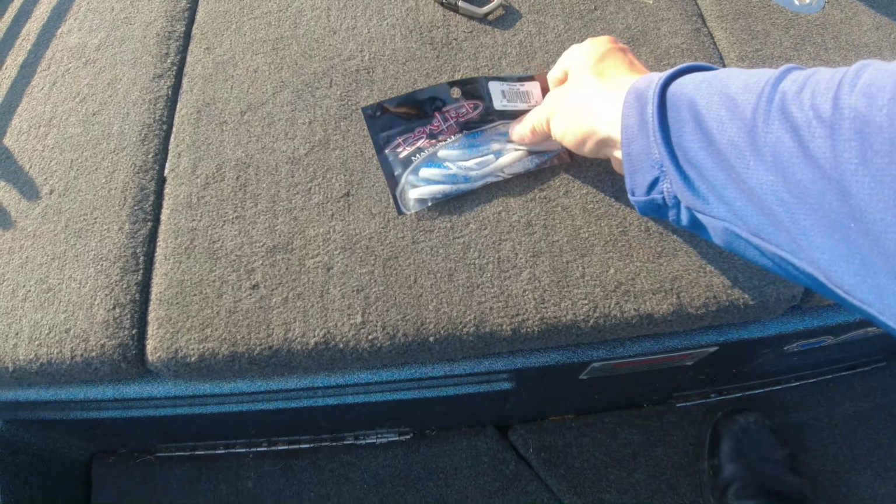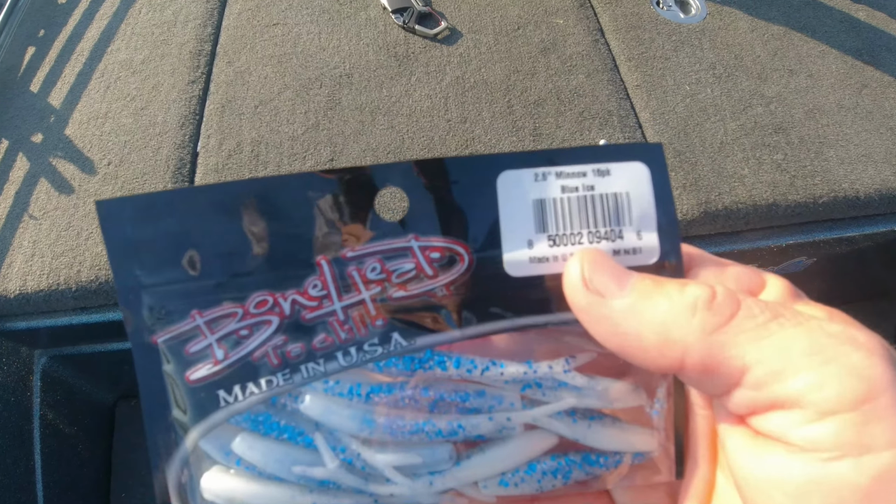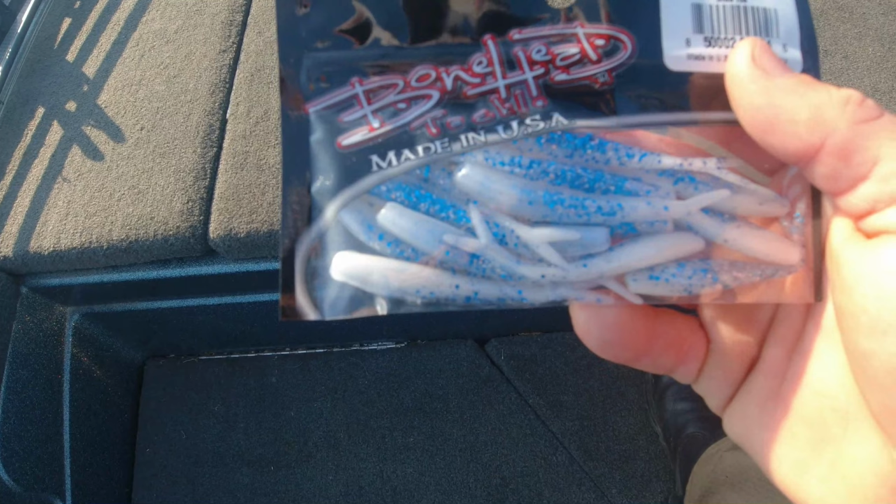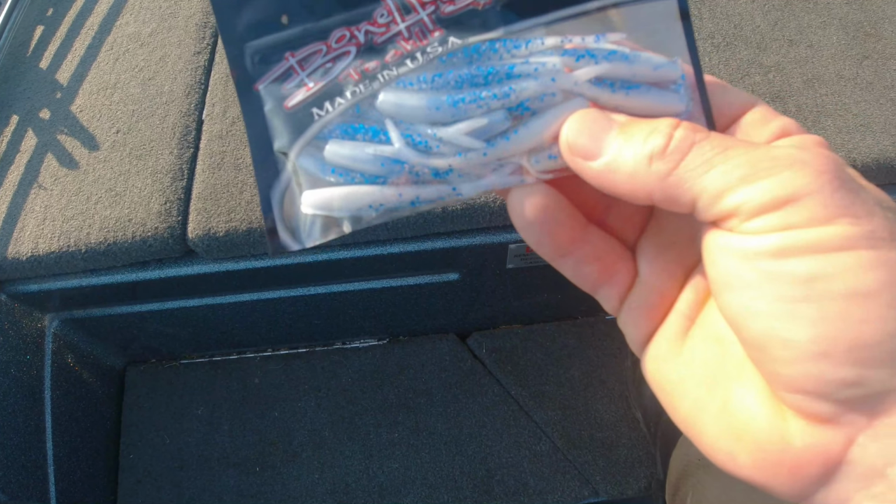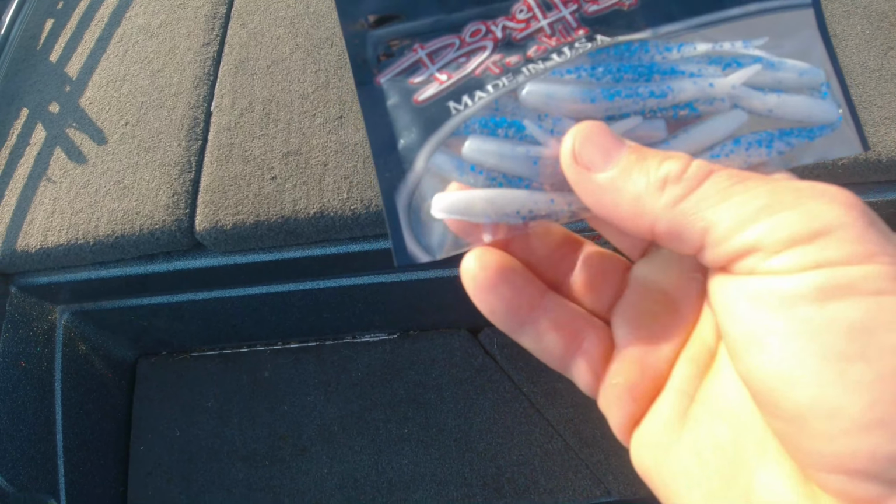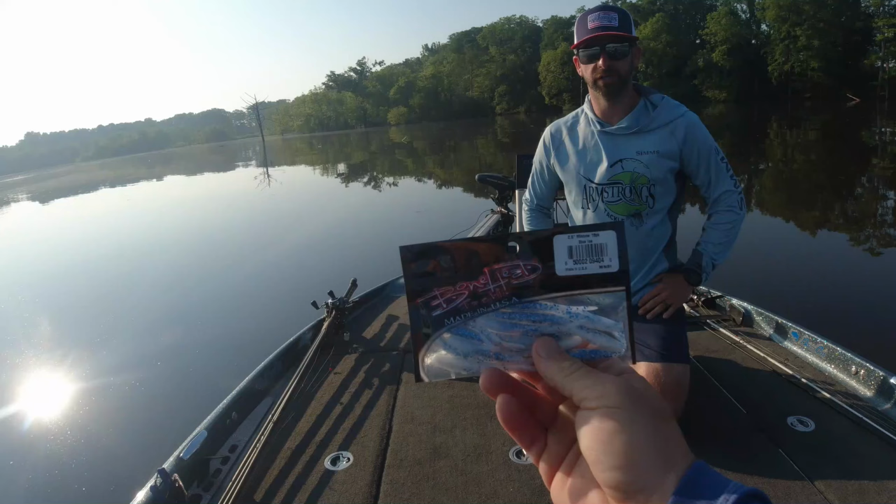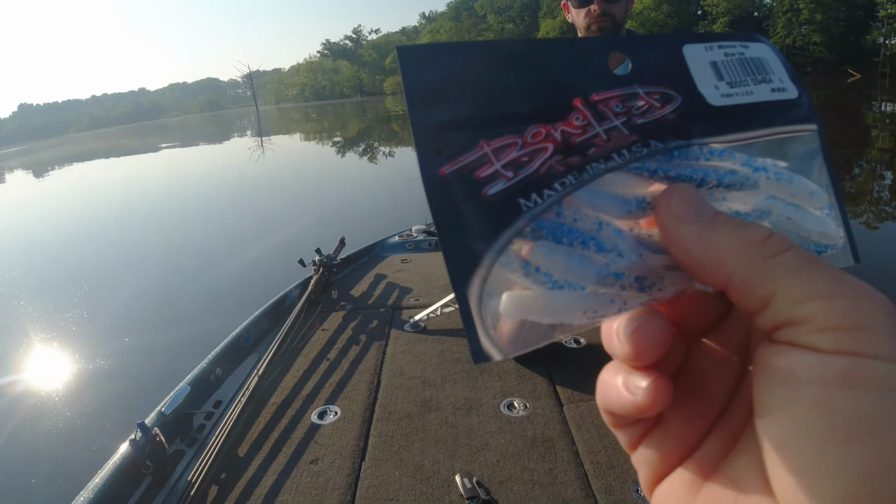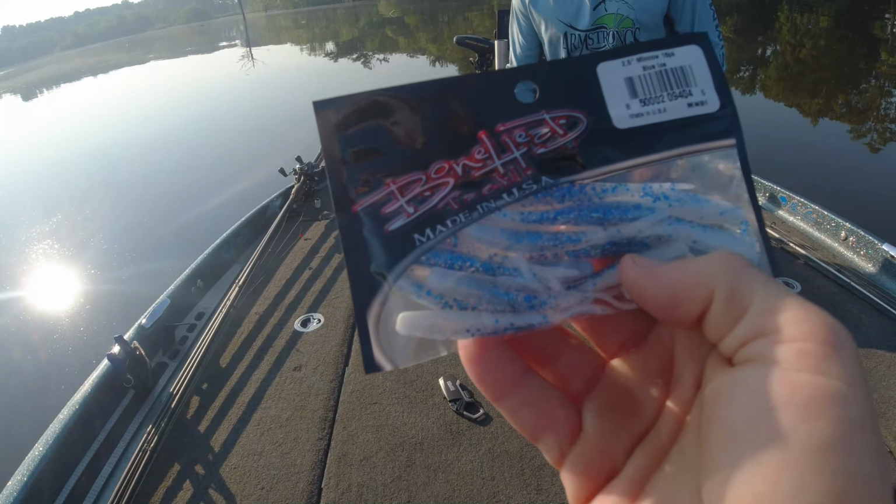Okay, and then we have a 2.5 inch Bonehead Blue Ice. That's a finesse minnow bait. That's a 2.5 inch bait, so that's a little bigger than most people are used to using, but it really matches the minnow hatch very well out here. From what I was seeing, it's going to be almost identical to what they're feeding on size wise.